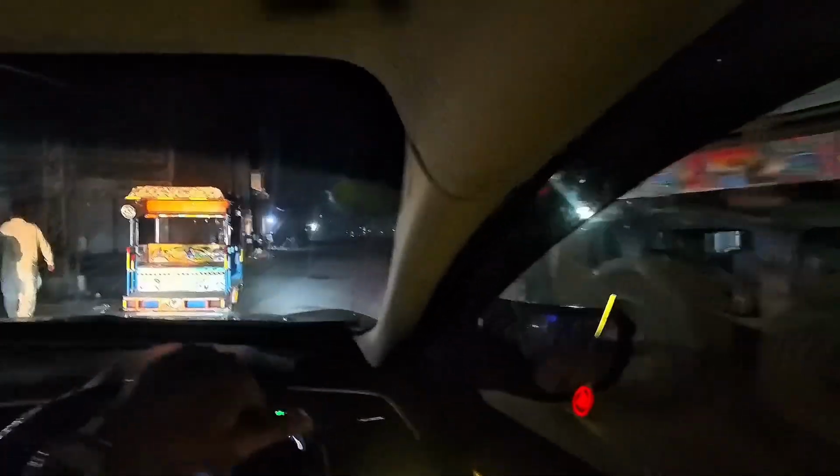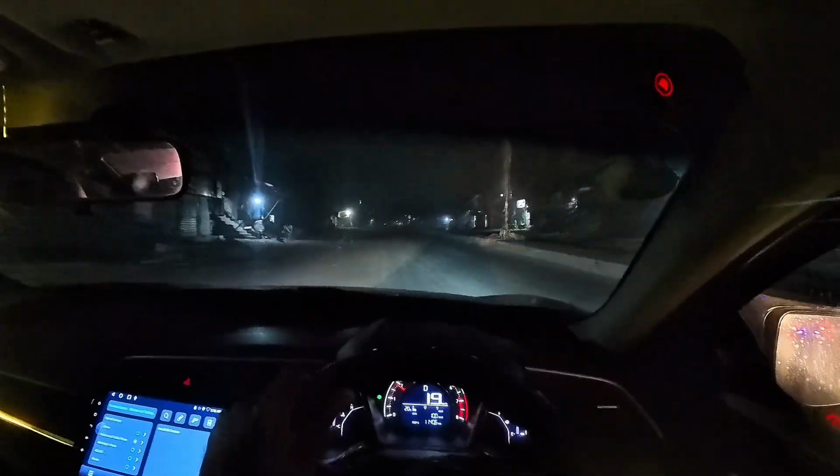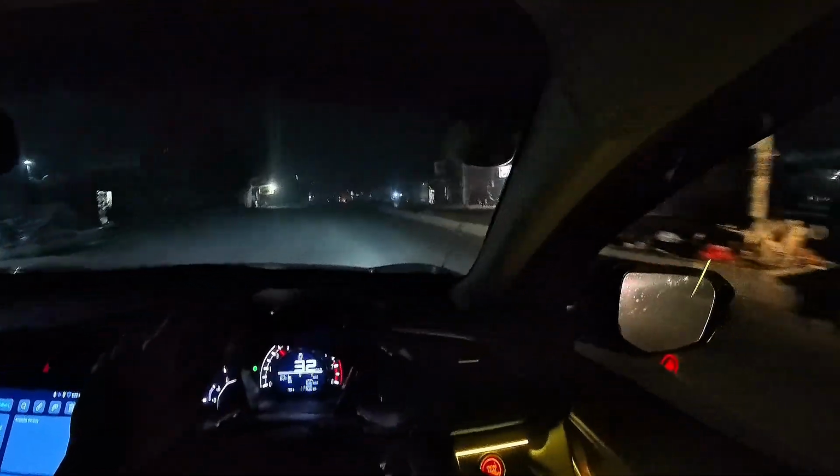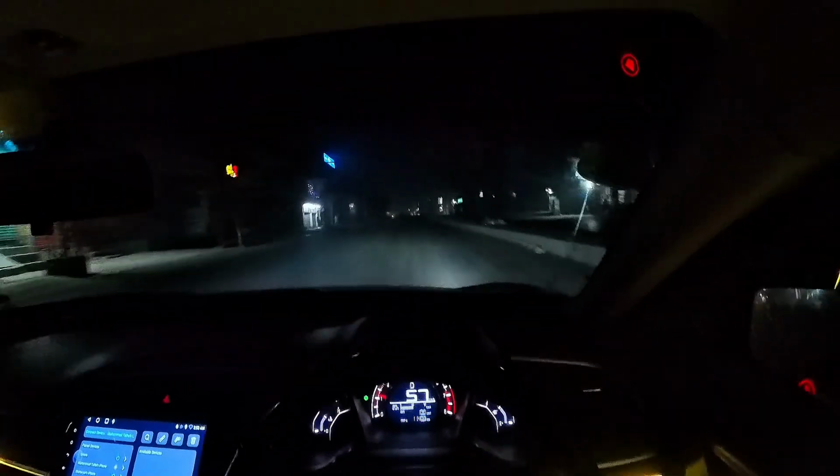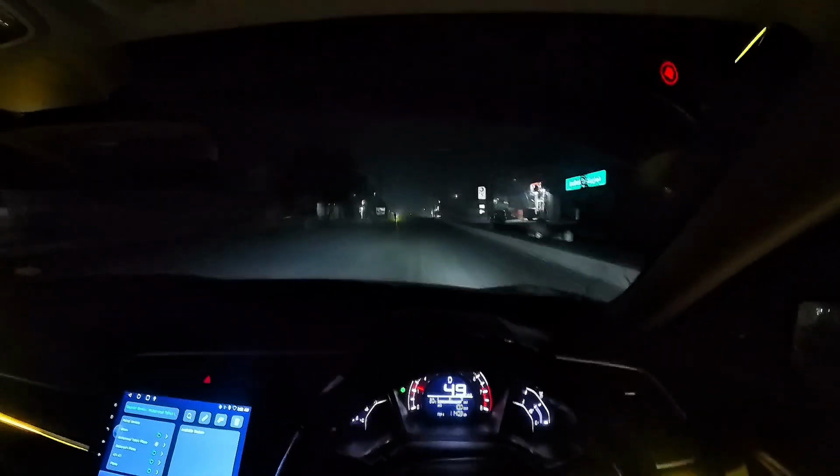Let's keep our car away from these steel carrying trailers. Lahore at night. My beautiful Lahore. My beautiful Lahore with traffic coming from the opposite side. But anyways, let's see how the video is. So yeah, that's good enough.